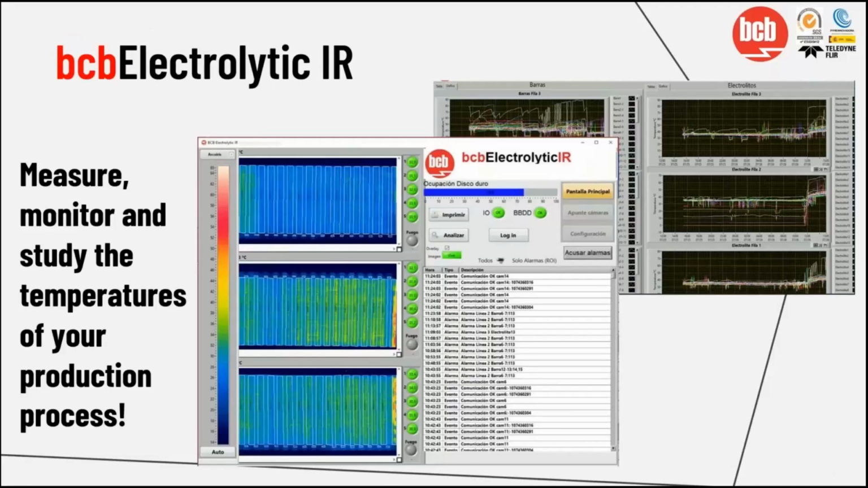And now about the visible electrolytic interface, as you can see here, you can have 3, 4, 5, as many lines as you wish for the measuring, monitoring, and study of temperatures of your production process.